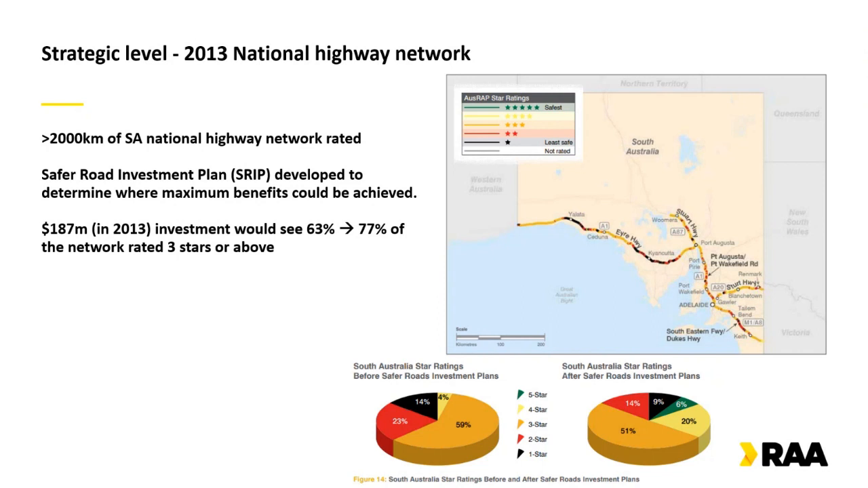So what that worked out to be was a $187 million investment to increase the share of 3-star national highway network to roughly 77%. What that would have ultimately resulted in, using a safer road investment plan, which is, I guess, the next stage of the star rating, which brings in the costs of upgrades and uses the inputs to deliver upgrades based on something that's economically sound, is that it would have saved 1,900 fatalities or serious injuries on the national highway network over 20 years.